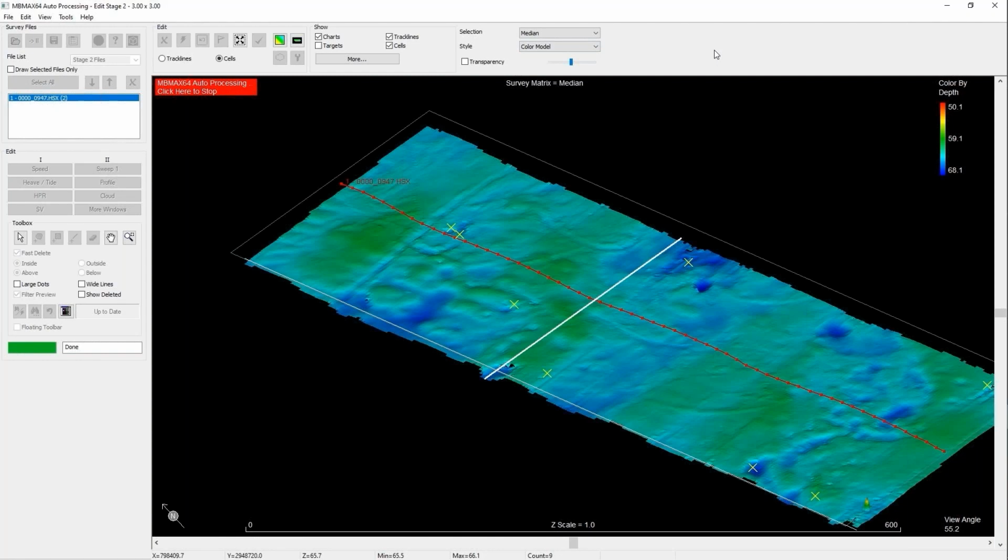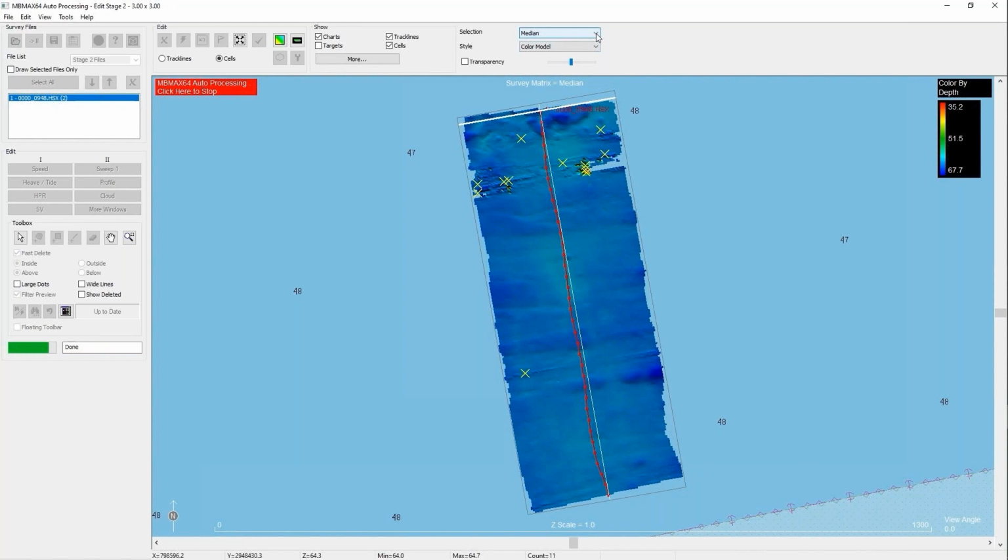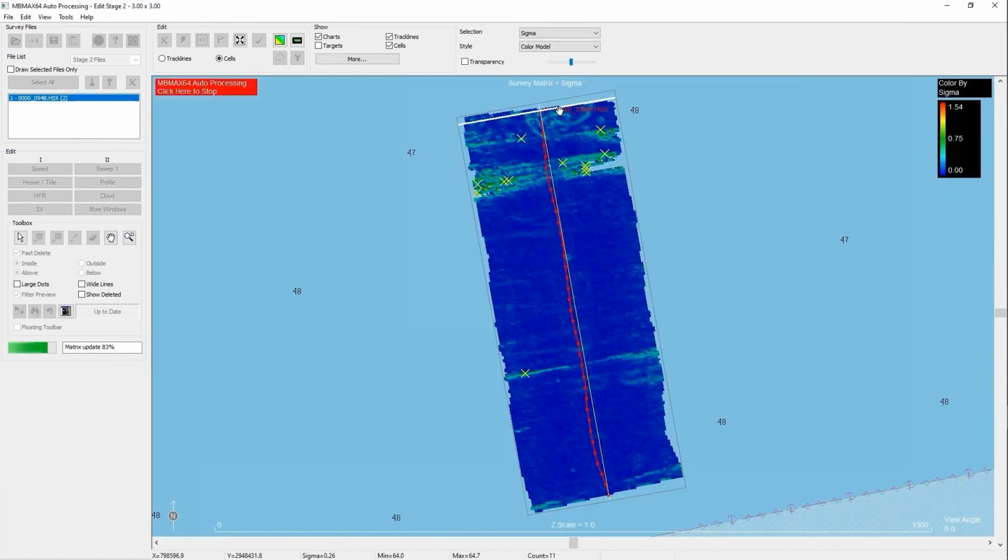So I've gone in here and I've rotated down. I'm looking at different angles. I can change the Z. Let's look at a couple things. Let's go to, nope, a new file came in. Even while I was interacting with it, it just cut me out. So let's go to strikes. I can visualize my data many different ways.